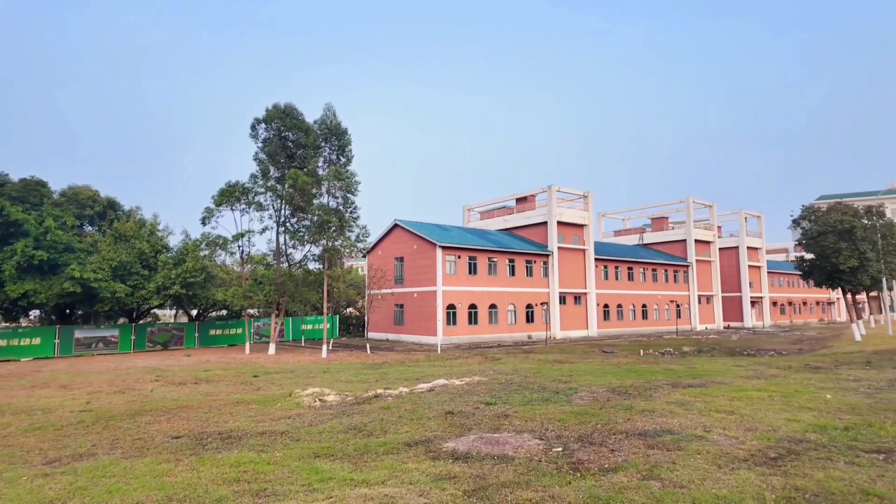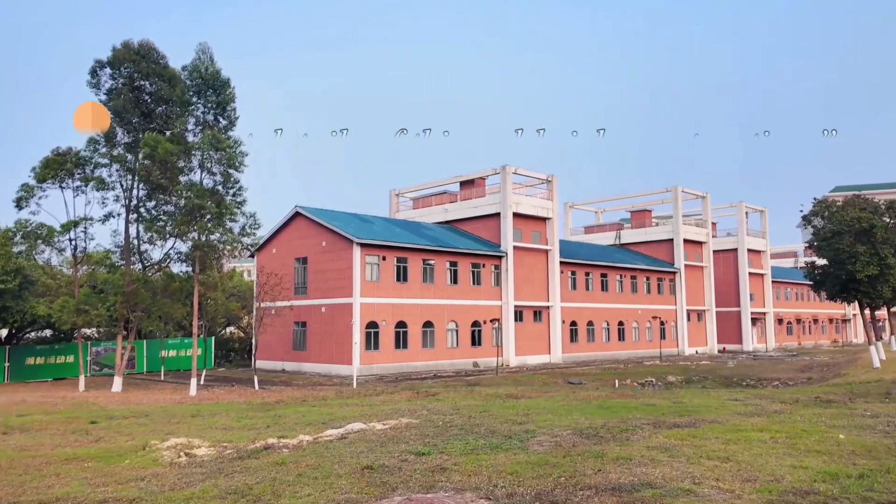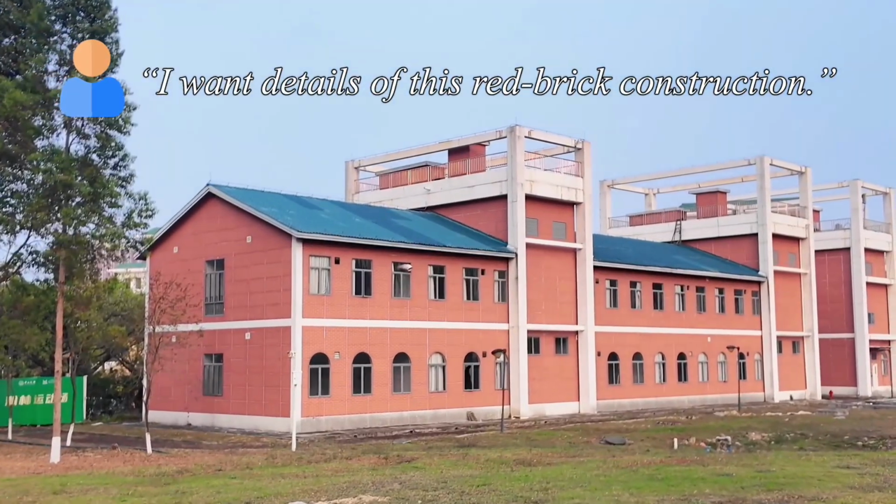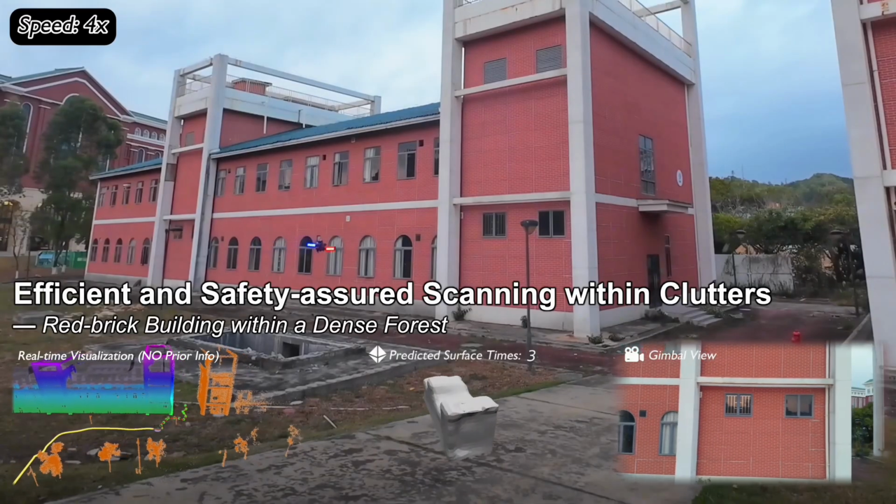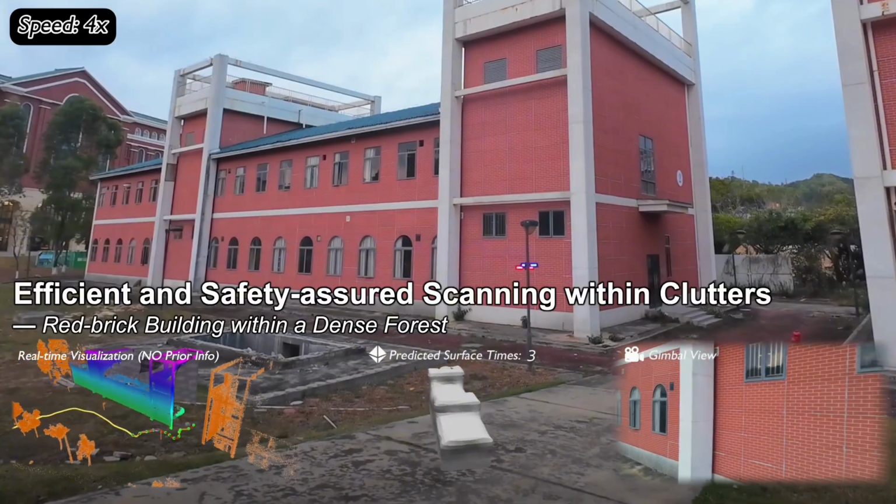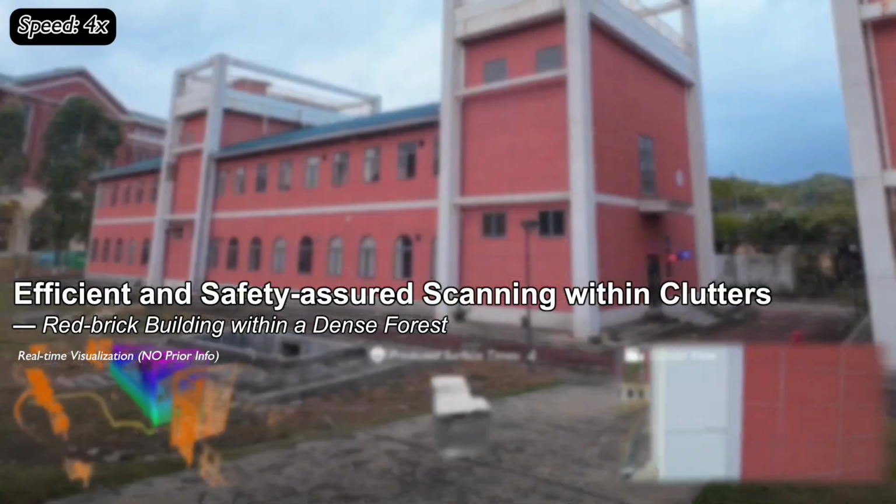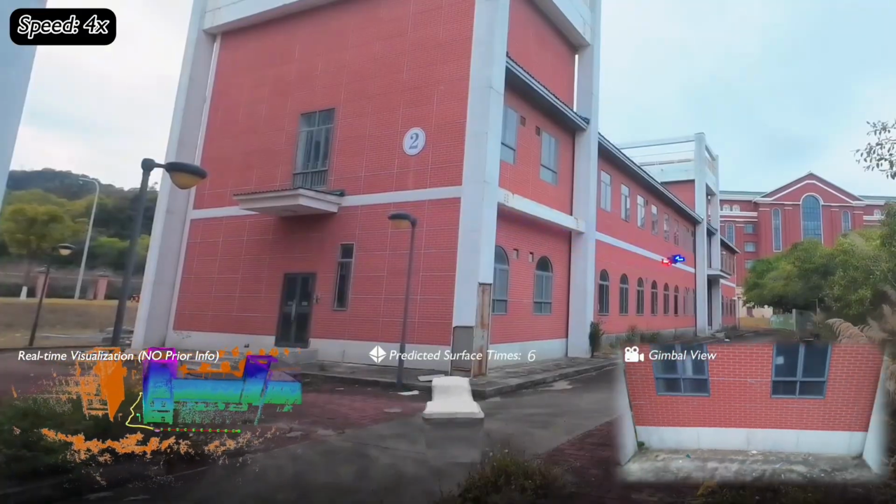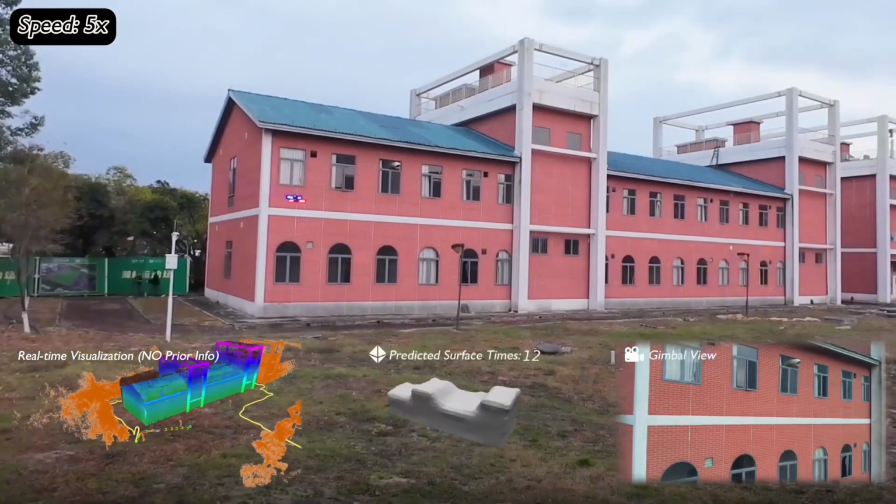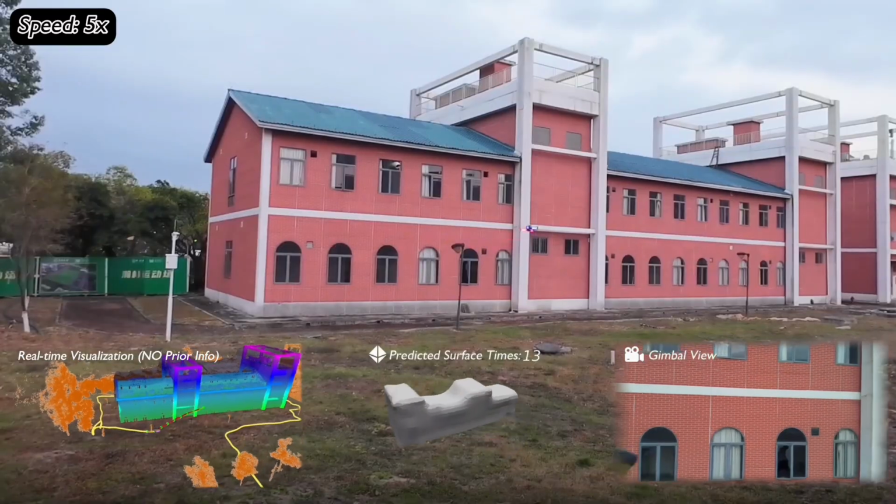Lastly, we show the system in a more cluttered environment, scanning a red brick building in a dense forest. Leveraging foundation models, it interprets prompts to accurately segment the target building, even near a similar structure, and also makes reasonable predictions, capturing details like its 2 towers. The system then executes the mission safely.